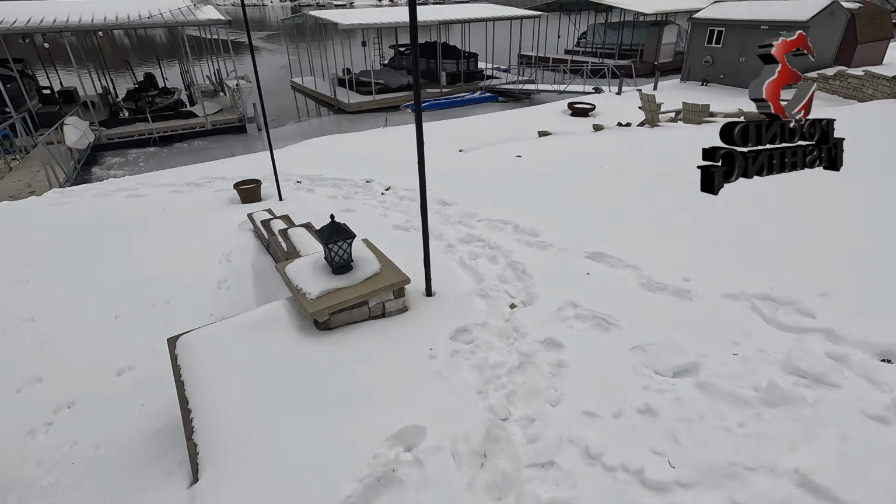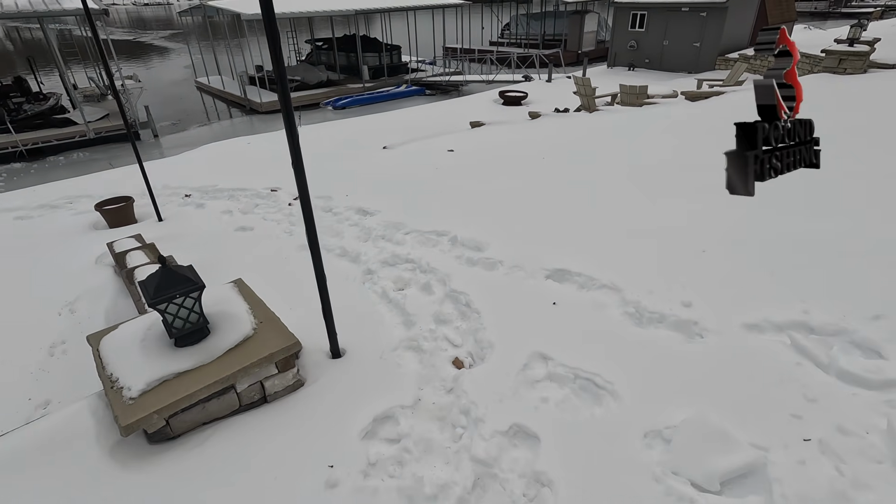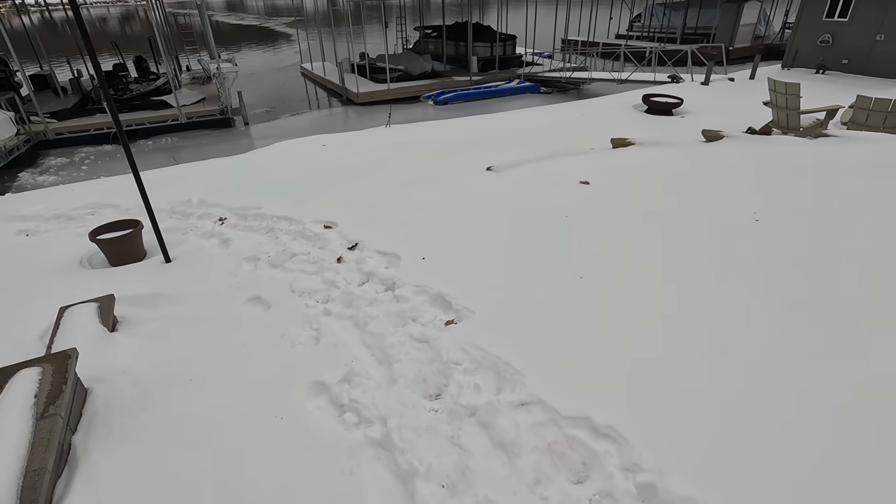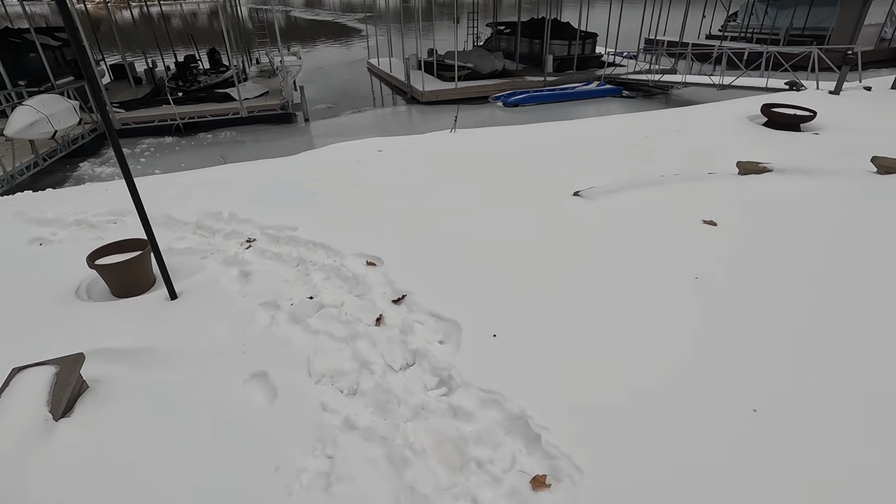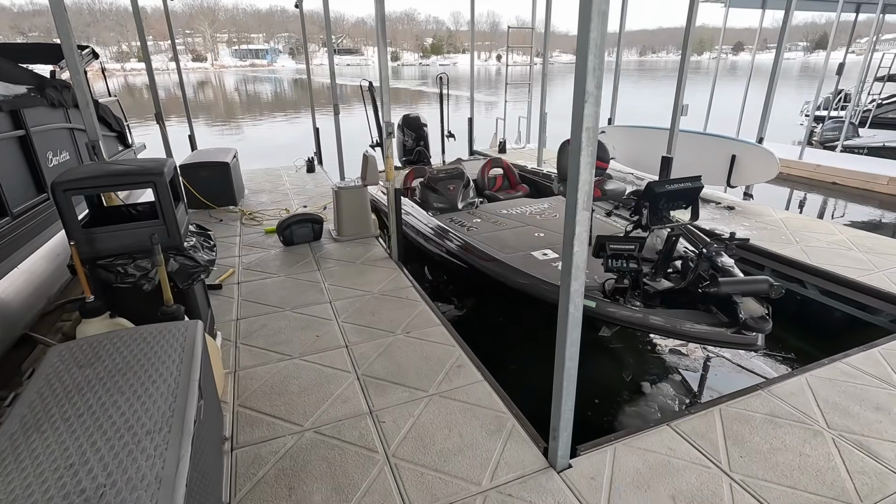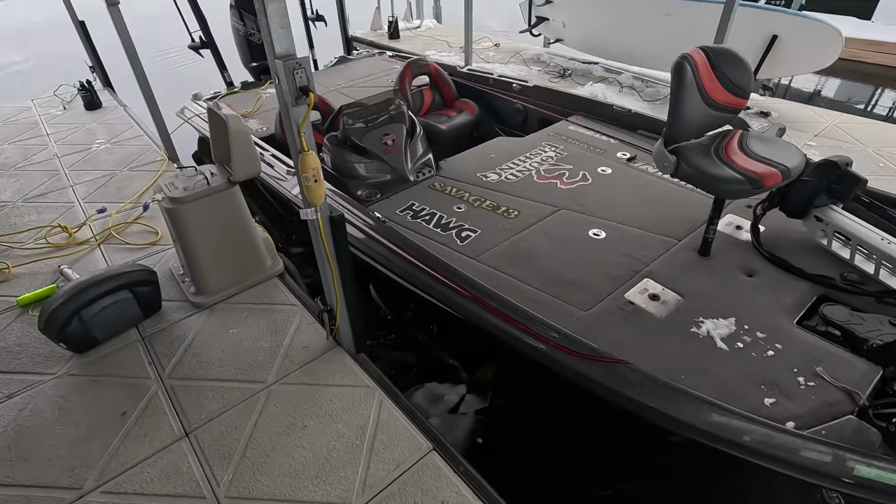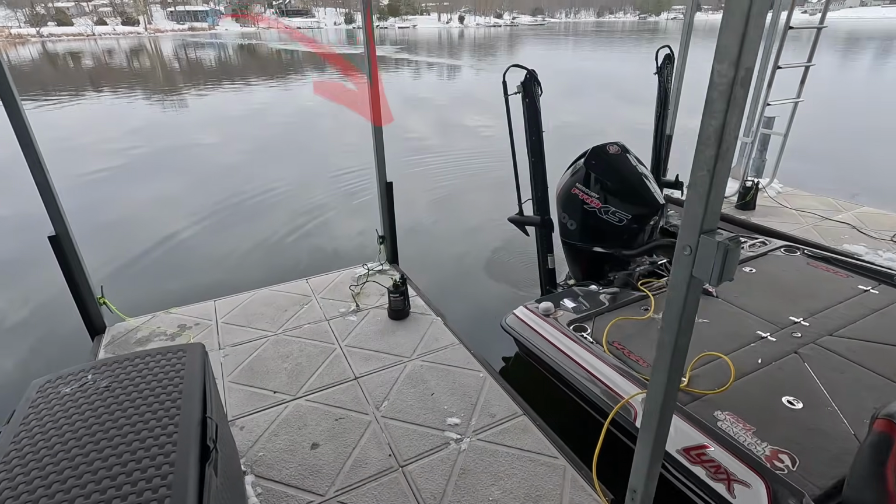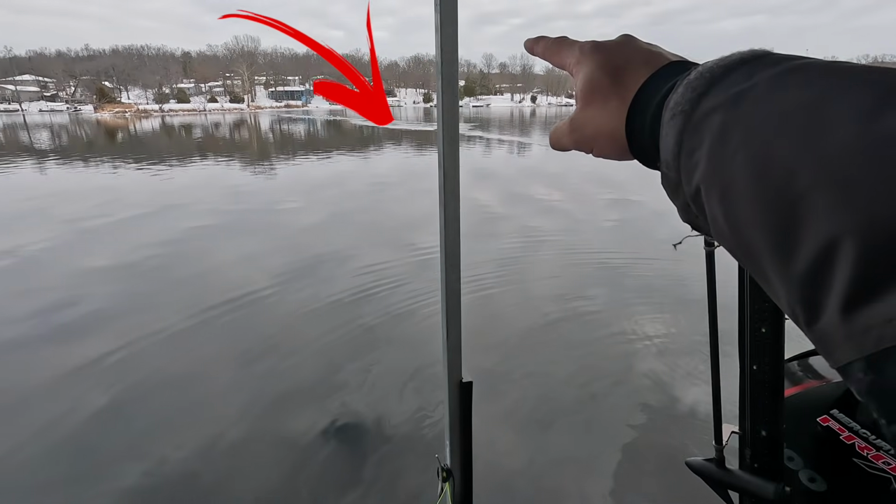All right, guys, this is no joke. We're gonna have some fun today. And we kind of got lucky because I'm gonna show you where that ice ends and I can actually get my boat out. I took the time to get the boat down. You can see all the ice down there, guys. But check this out. You can see the line right here.